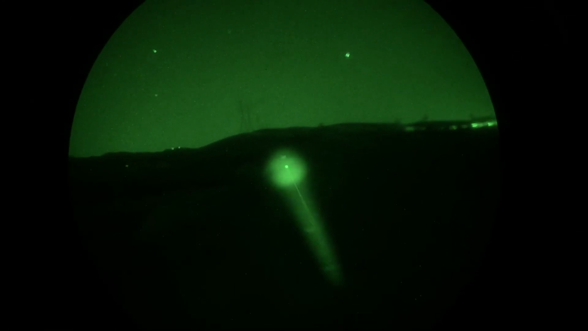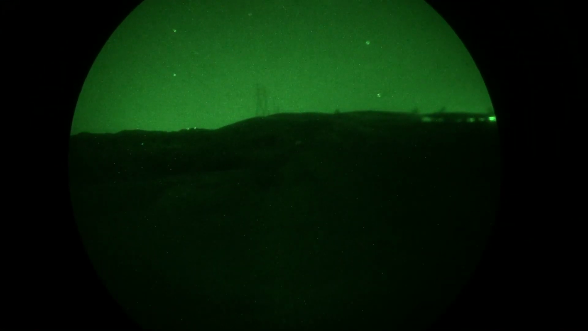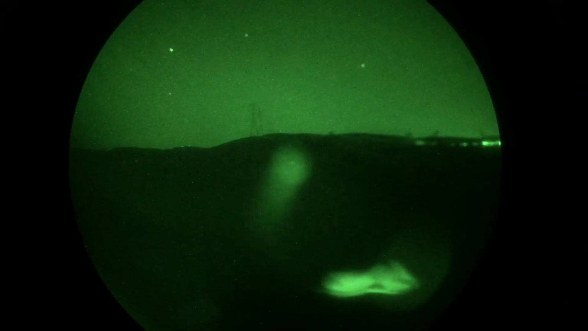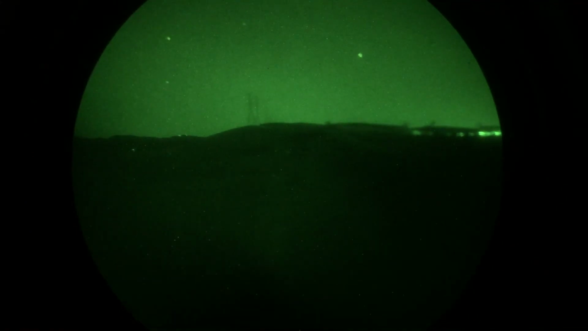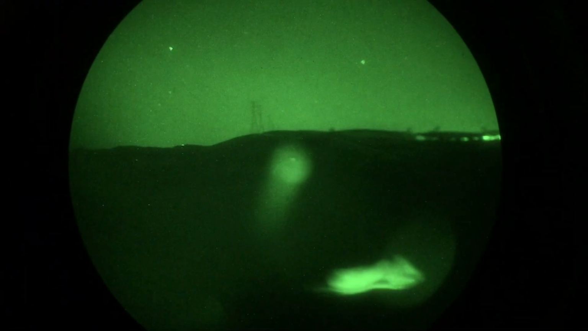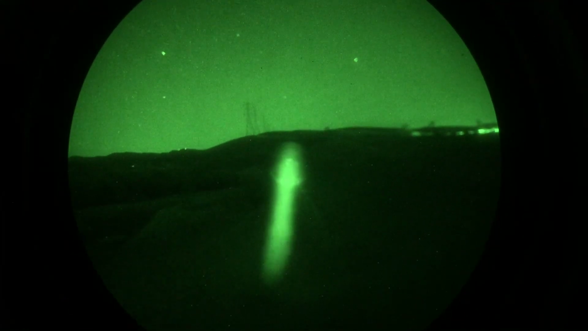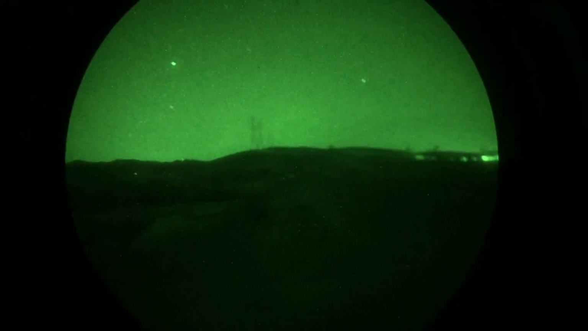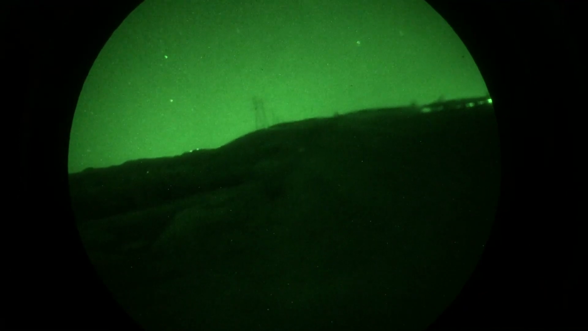The really telling difference is the building at 500 yards. Big difference between all those. This is the LA5, and here's the MAWL. So hopefully you can see the difference.